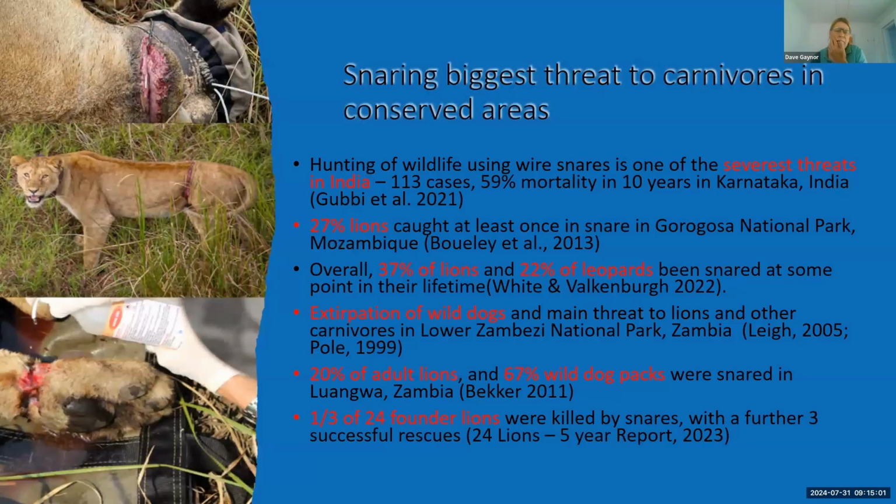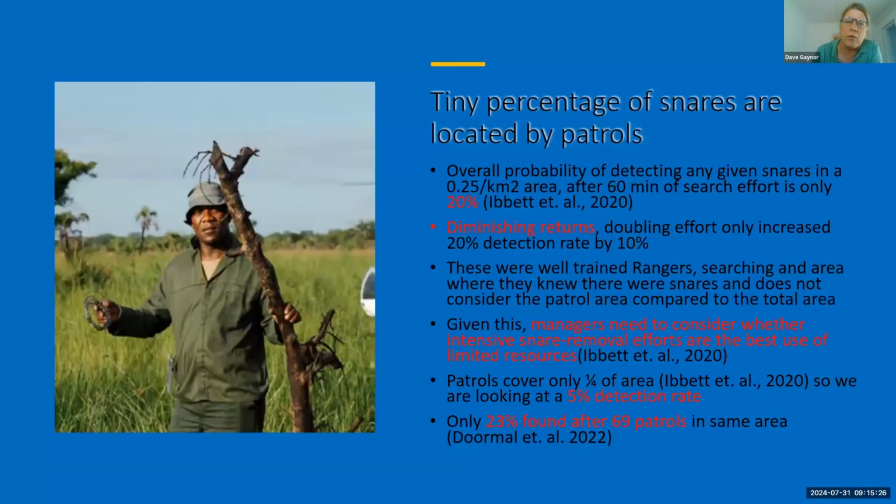What we also know is snaring disproportionately threatens apex predators, tigers, lions. It was really the result of the exploitation of wild dogs in the lower Zambezi. And even in our own program, snaring is the biggest challenge of reintroduction into unfenced areas for us.